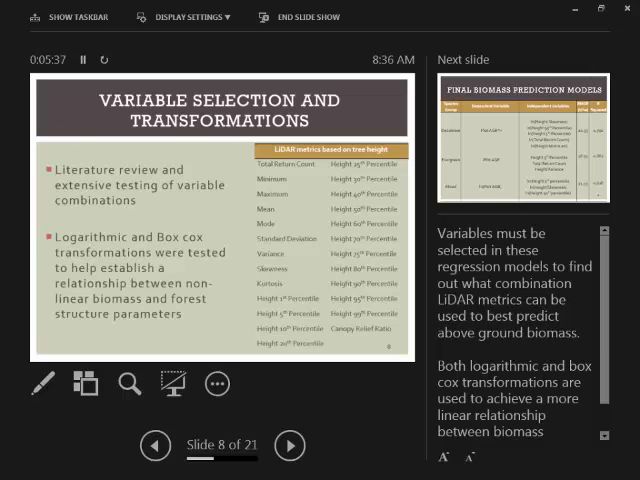To develop these models, we first had to figure out what LiDAR metrics can work best. To do that, we first did some literature review to figure out a narrow list of LiDAR metrics, because the program that we use is called Fusion, developed by the U.S. Forest Service, and it calculates a lot of LiDAR metrics. So we came up with this narrow list of LiDAR metrics seen in the table, and these metrics are some of the most commonly used LiDAR metrics for predicting above ground biomass.